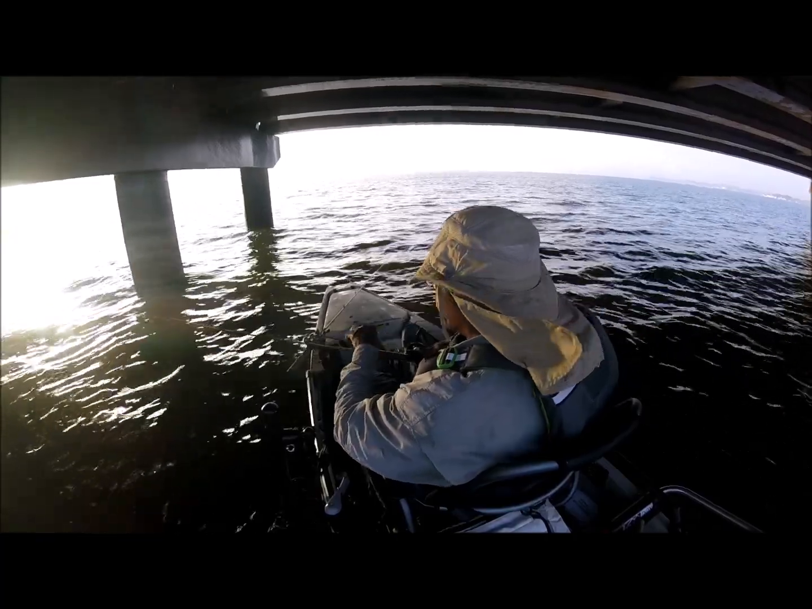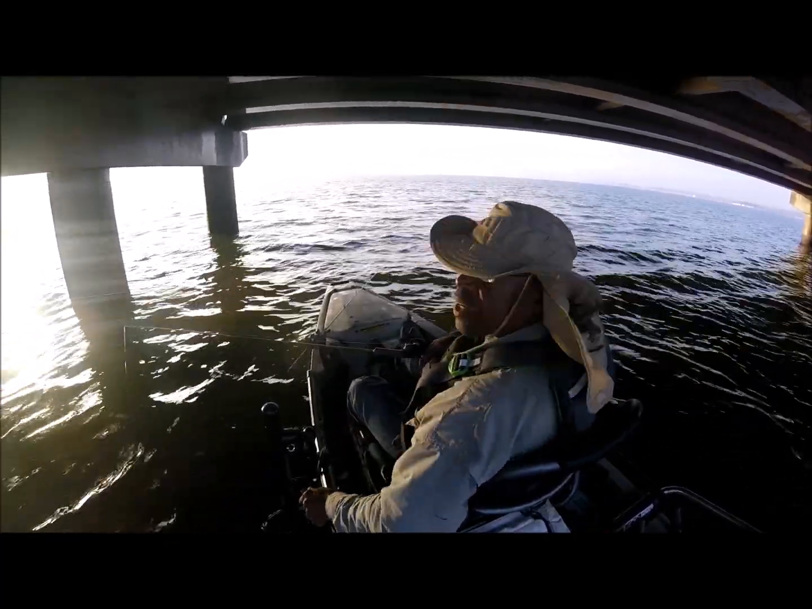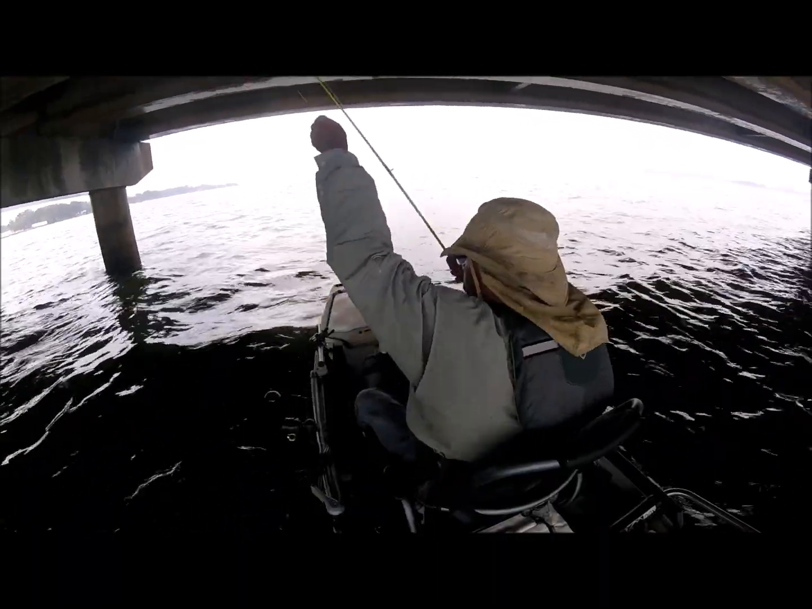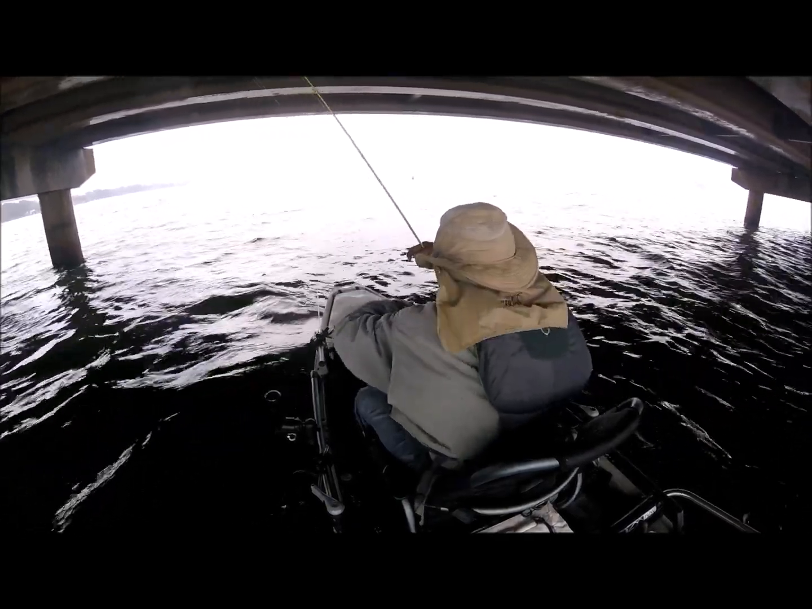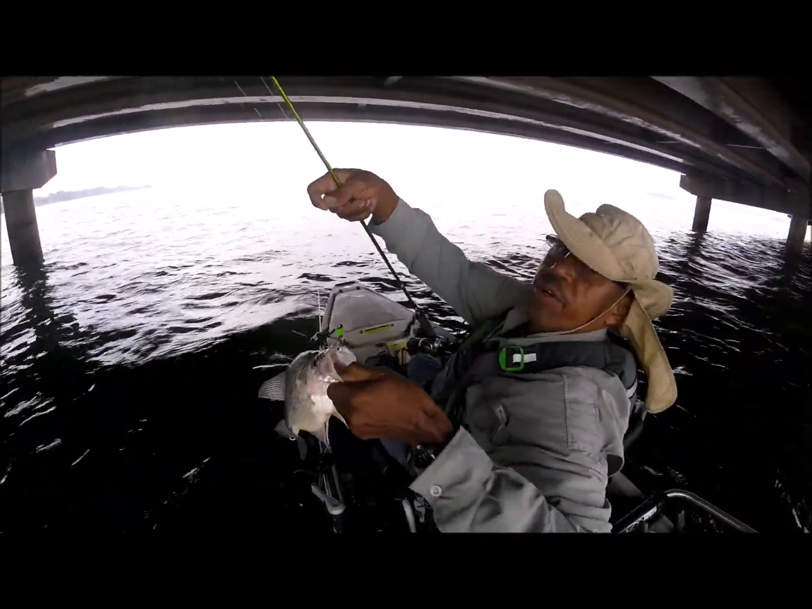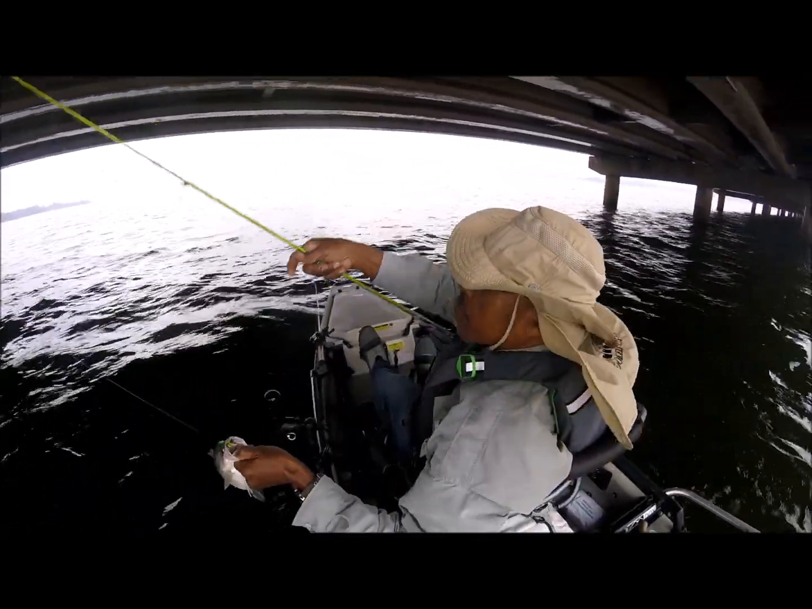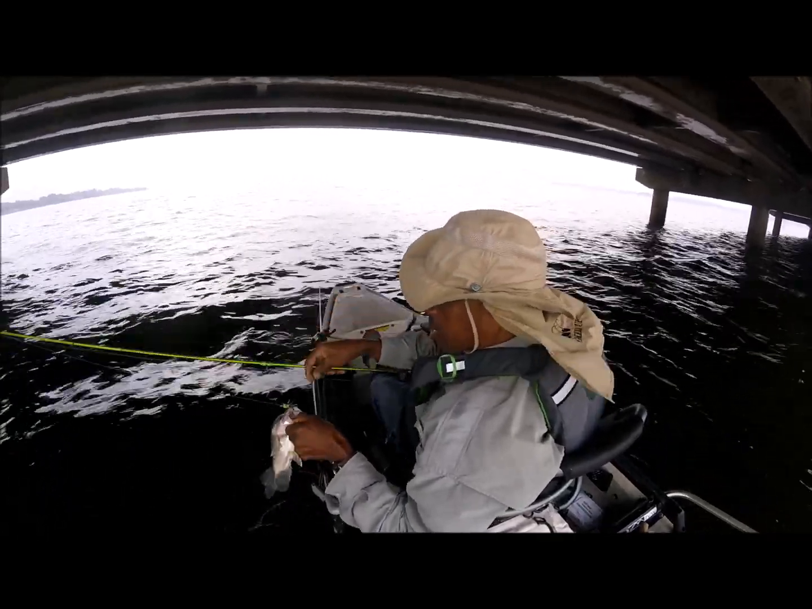Right at 16, 17. When I get it in there where they want it, they're smashing it. Change up colors again. Change up to another one of my colors. Get another fish right on the back on bottom. I mean, hugging the bottom.